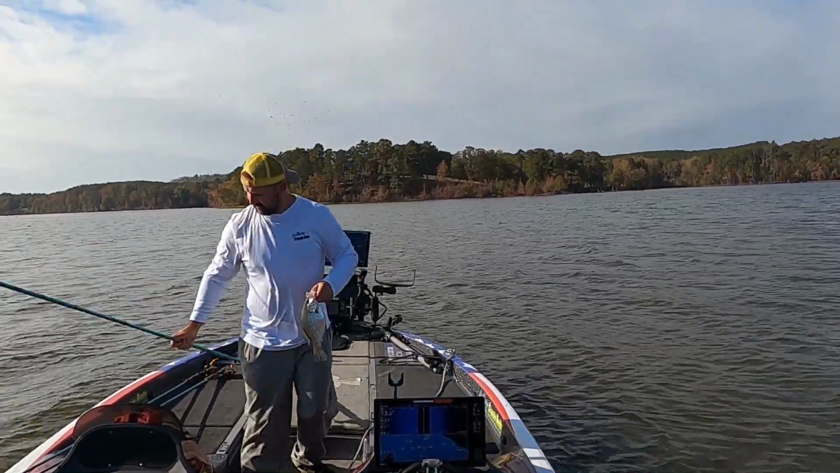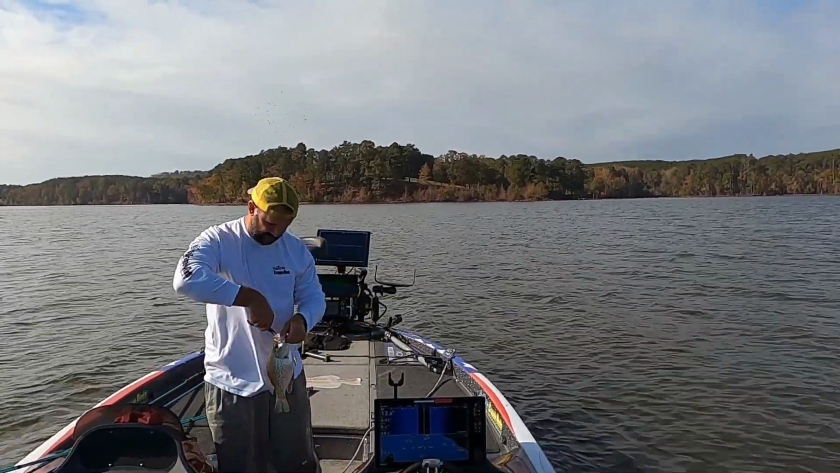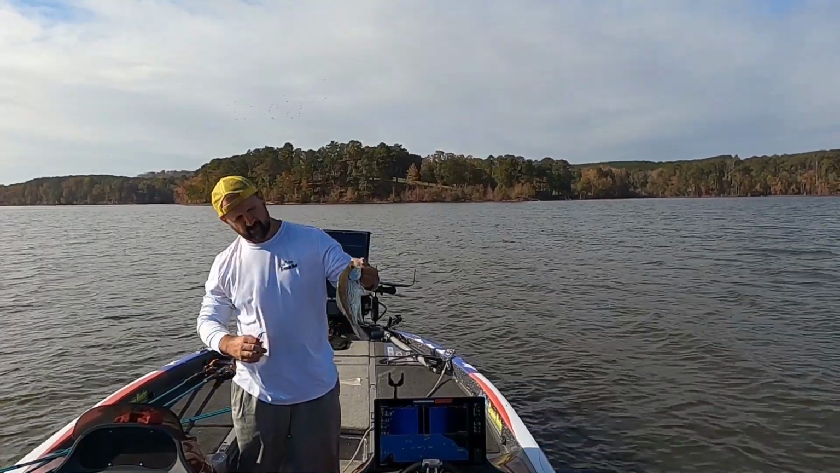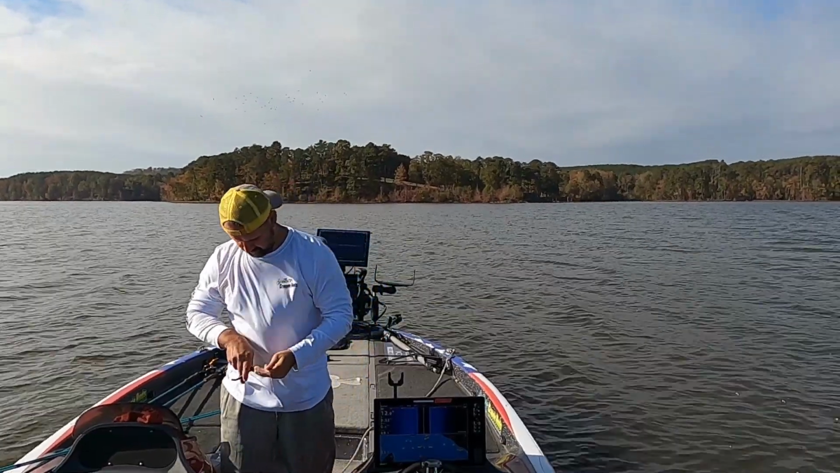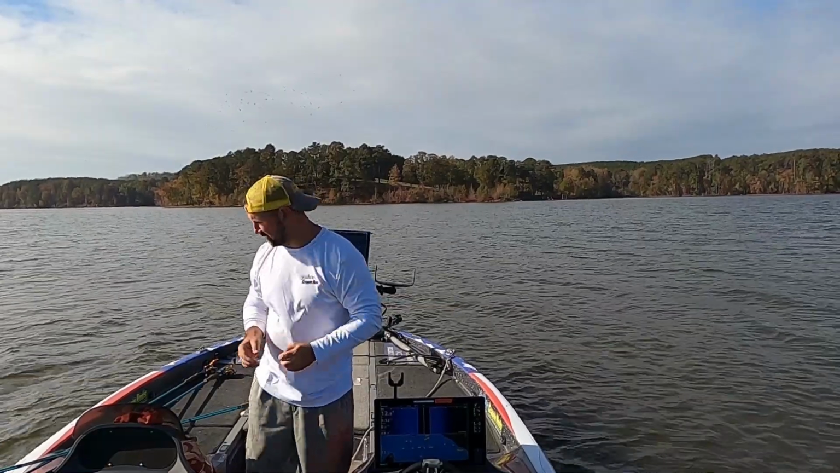The pliers about 8 now. Let's see here. It's a pretty fish, thick. See if we can get some bigger ones. I'd love to show y'all a couple 2-pounders today.